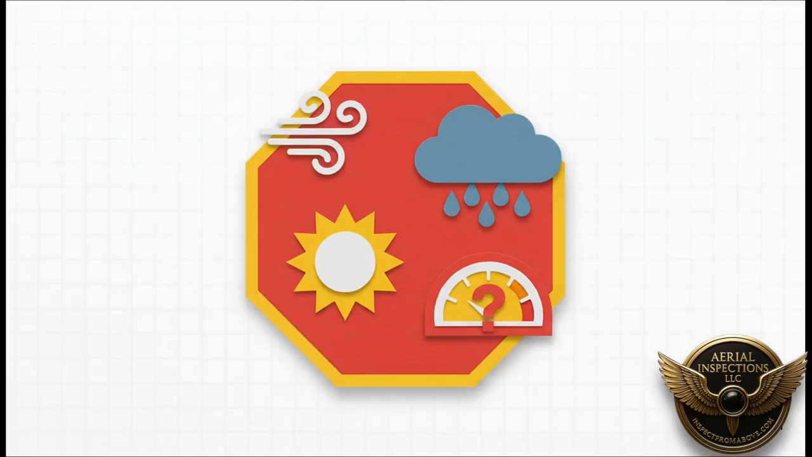If the wind is blowing consistently over 15 miles per hour, forget it. It's just stripping the heat off the surface and hiding everything. If the sun is shining directly on what you're trying to inspect, that solar radiation will completely overwhelm the tiny signals we're looking for. Rain, frost, dew, we've talked about that, it's a total data killer. And finally, if you can't confirm what the operational load is, we can't really say how severe a problem is. Any one of these is a showstopper. You just have to postpone.